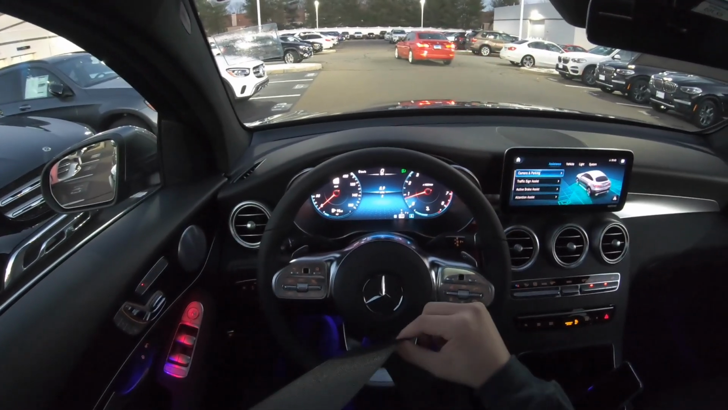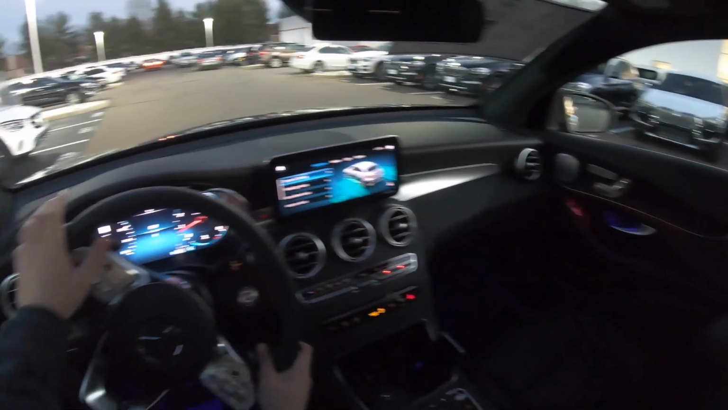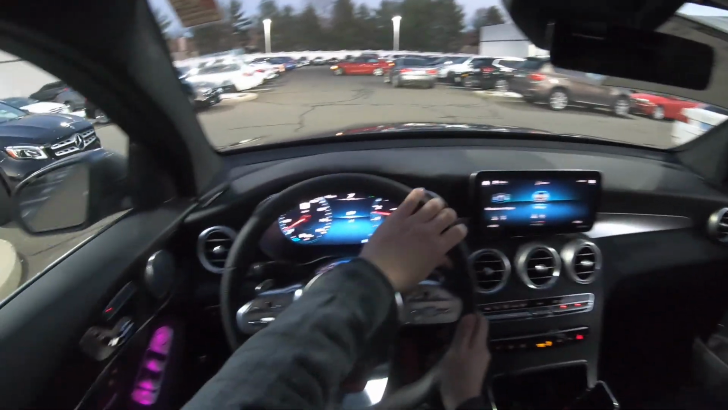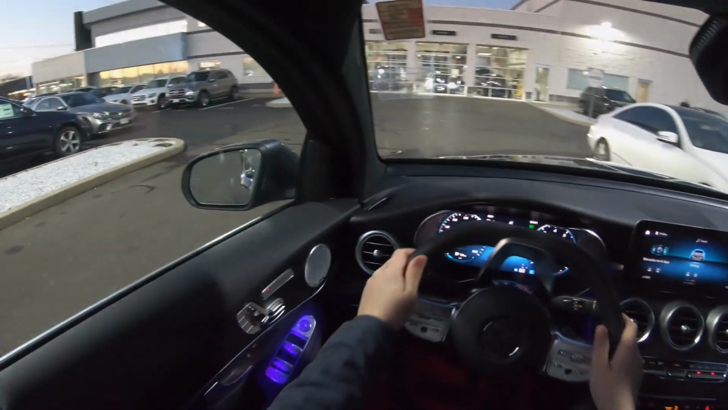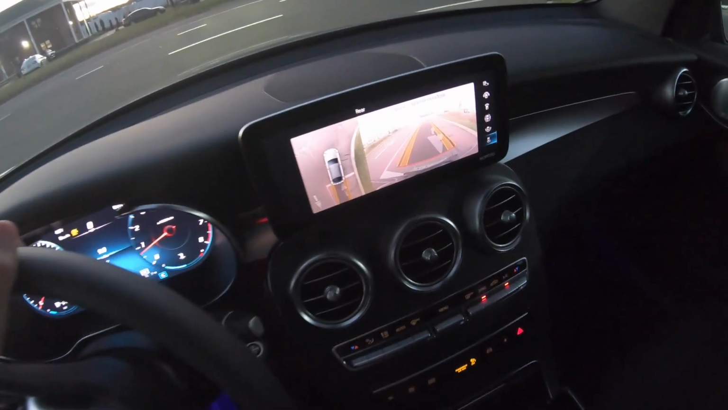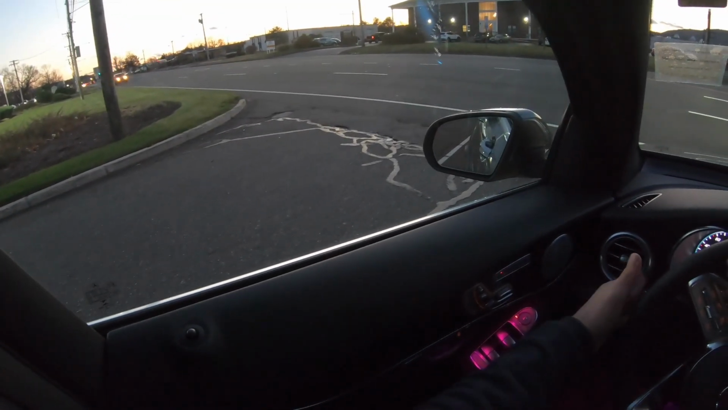And something that is really nice, the seat belt actually tightens up, which is very nice. Just basically hugs you back to the seat. Let me go ahead and show you the backup camera. Nice and clear, and does have the 360 camera in this GLC coupe.